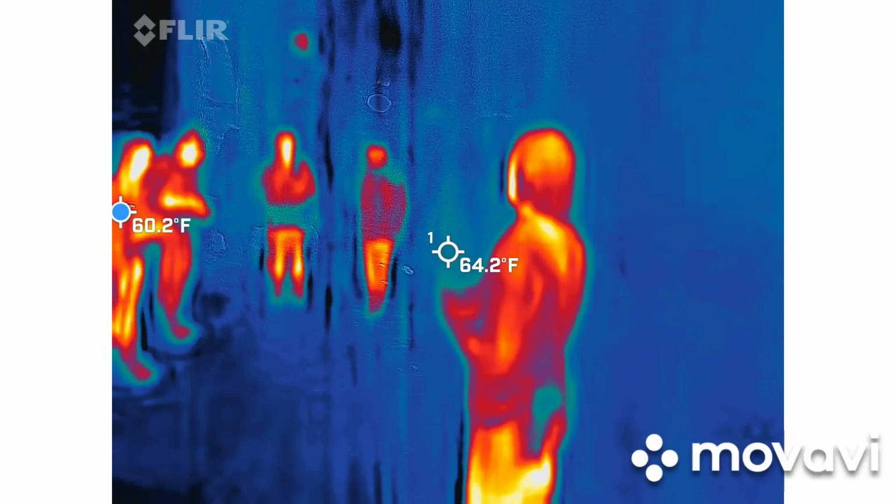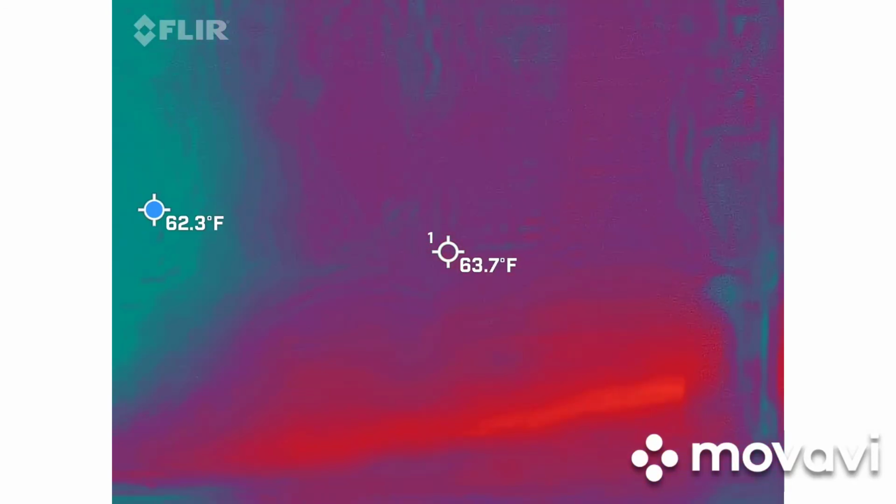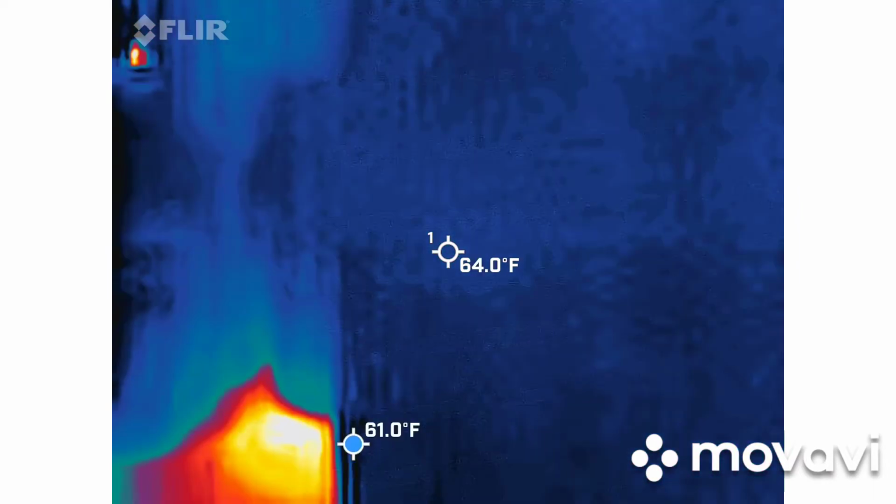Electric stuff here. You getting anything? I had a 5.6. Where at? Well, I kept walking past. It was like right here. Well, you do have that big giant electric box. That's going to get it. There we go. Alright, so.